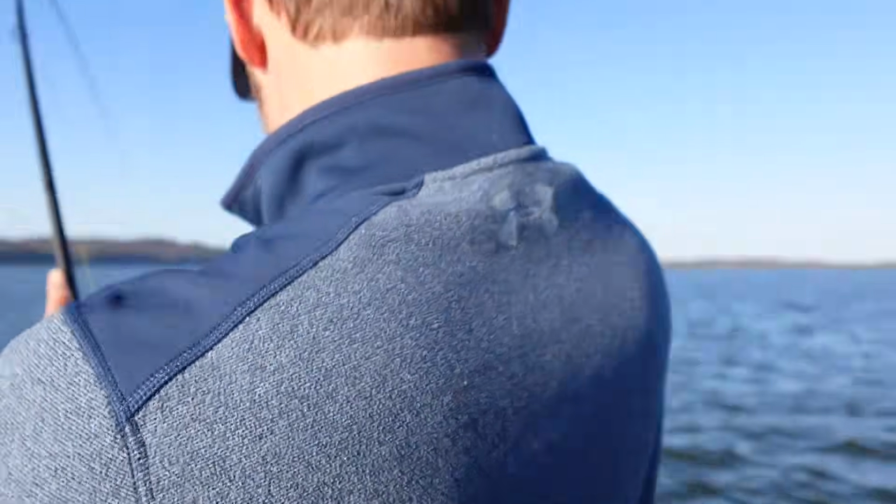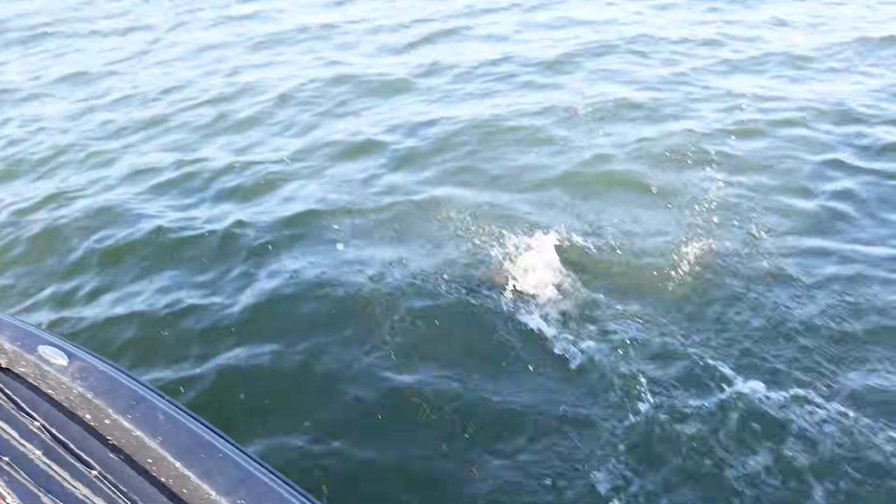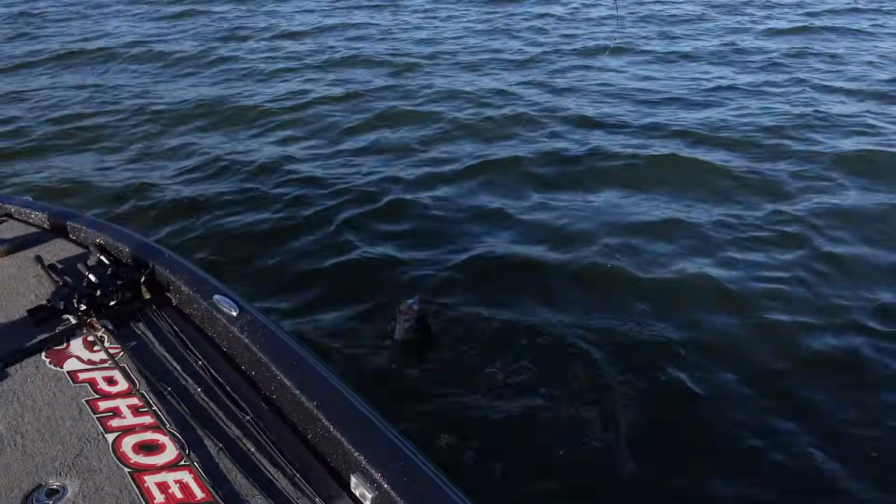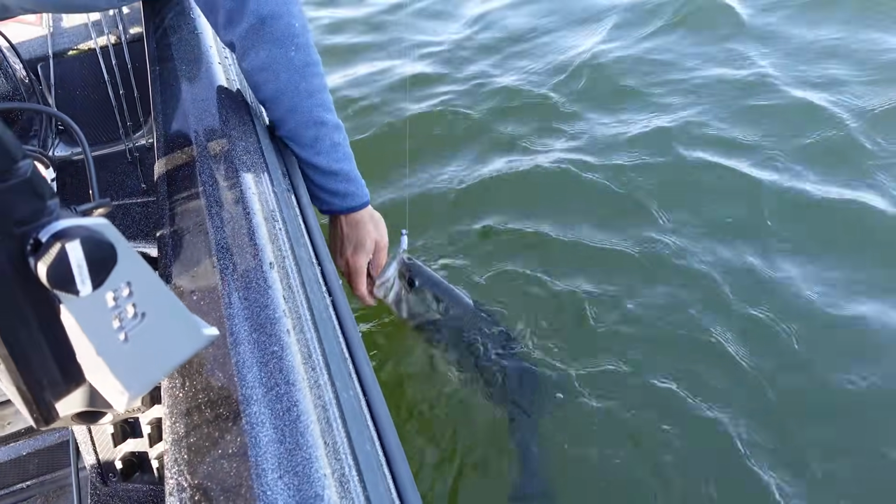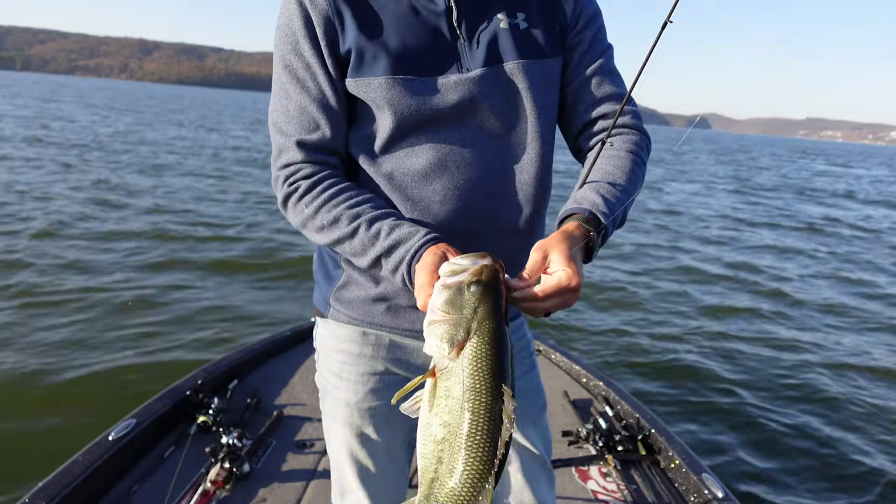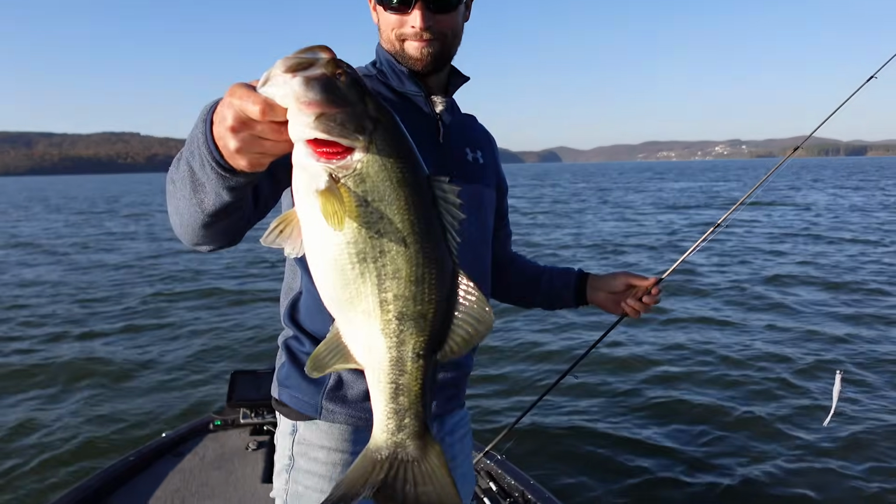Got him. Dude, please be a spot. Oh, dude, I think it's a tank spot. No, it's a largemouth. Gosh, I hope you guys saw that. That was cool. I thought it was a big old spot. He had this really dark back to him. It's a nice one though. Really nice one. Hopefully you guys saw that on the screen. I know I did.